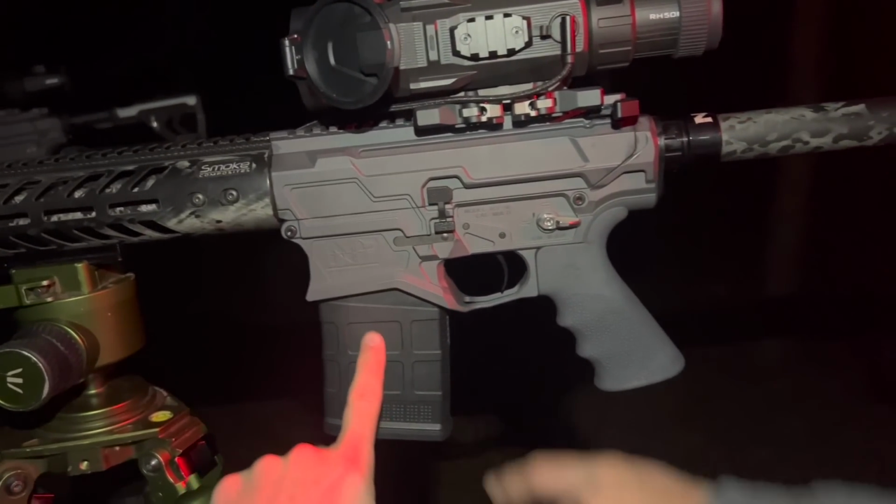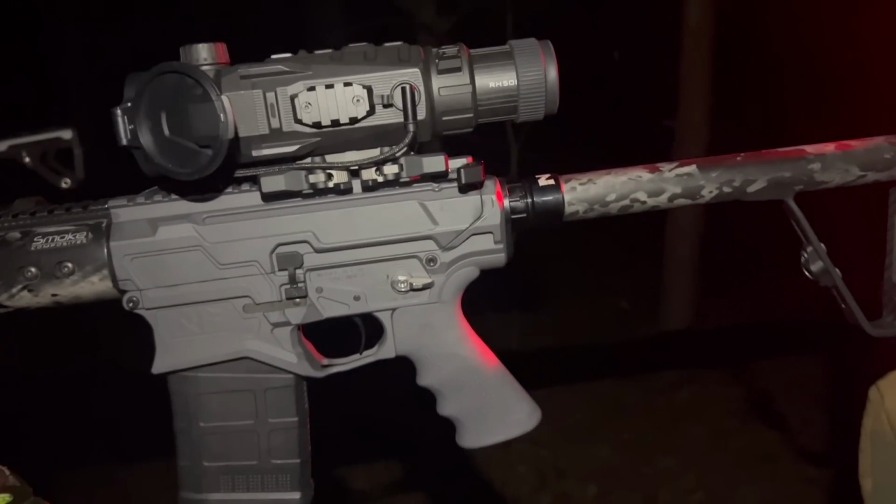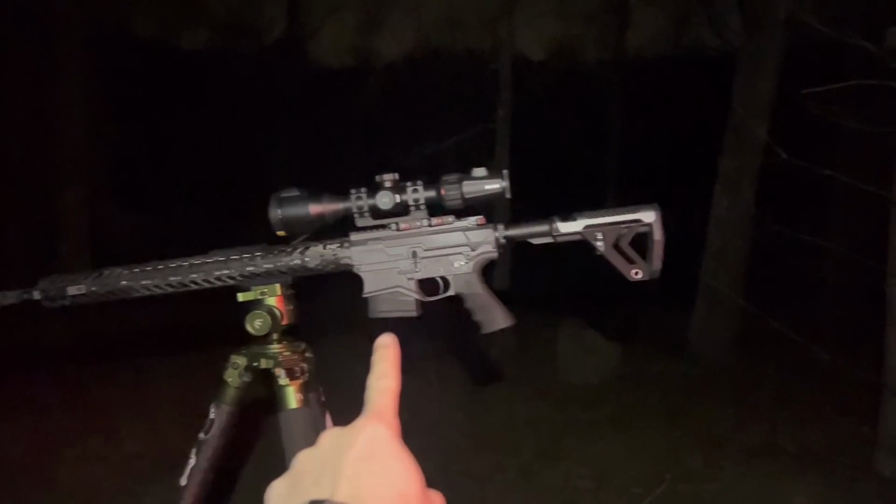Look how big that clip or mag is. Yeah, see how long it is? That's how you know that you're the baddest in the land, when you get a magazine that's this big versus a magazine that's that big. Second place, first place. Hold on just a second.